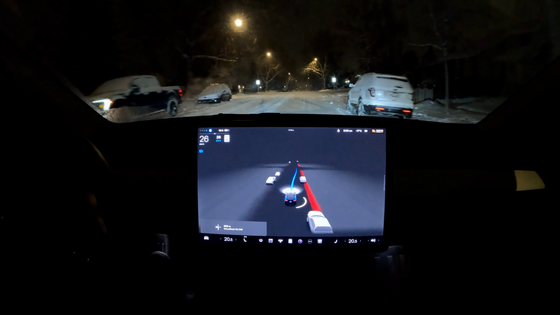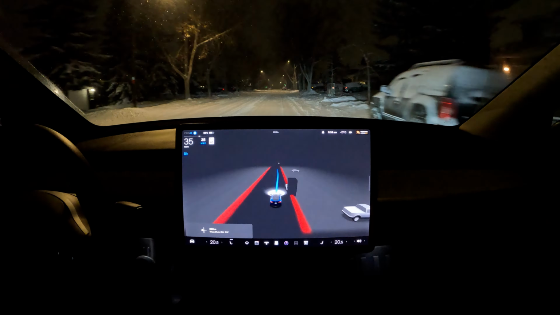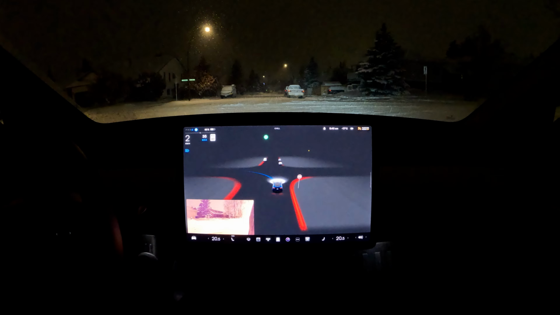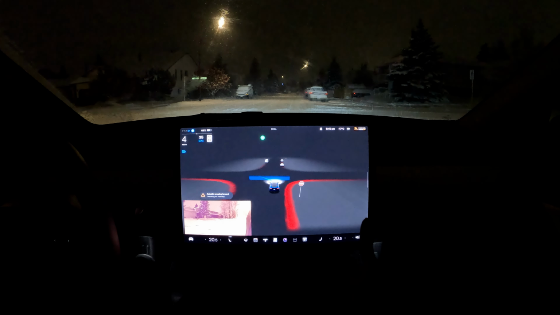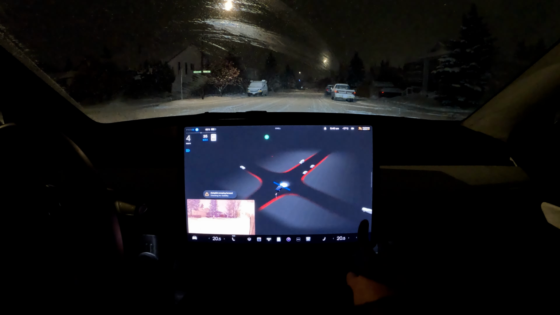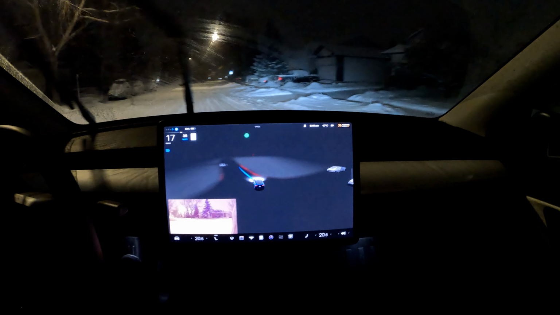We'll do this left turn coming up soon, and then I'll sign off. Nice stop, creeping forward. It's clear on the right and on the left hand side, so should be able to go. Nicely done.